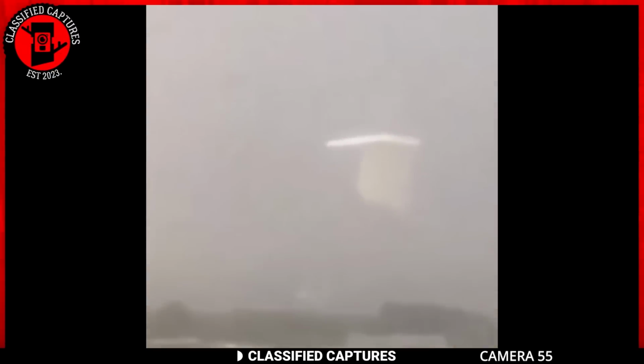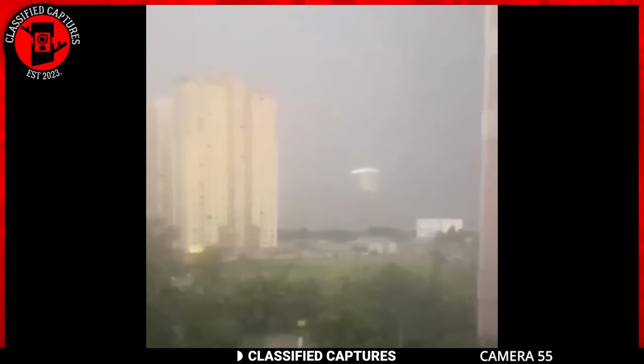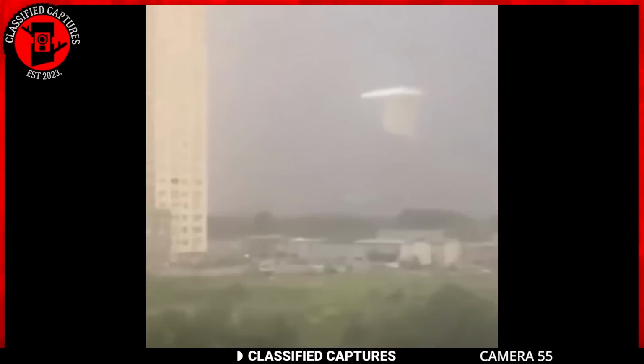There have been various depictions of UFOs around the world, each adding to the fascination with these unexplained phenomena. In this particular footage, we see what looks like a bent white sheet floating in the sky. This strange object isn't high up, but is instead floating quite close to the ground, adding to the eerie nature of the sighting. No one knows for sure what it could be.